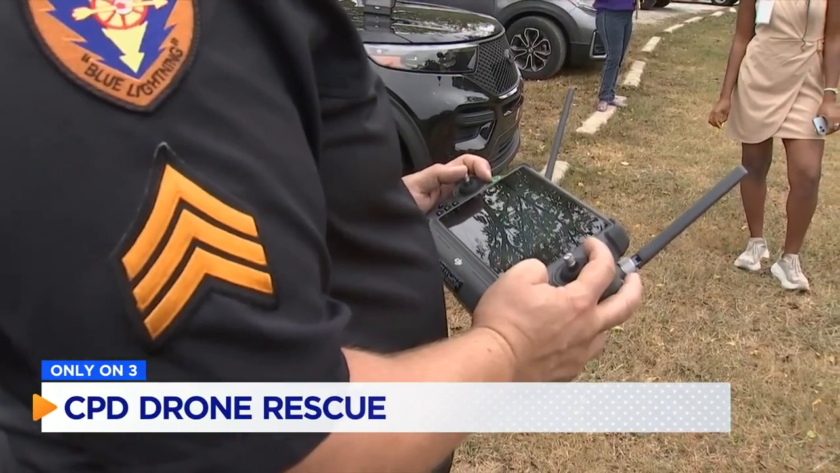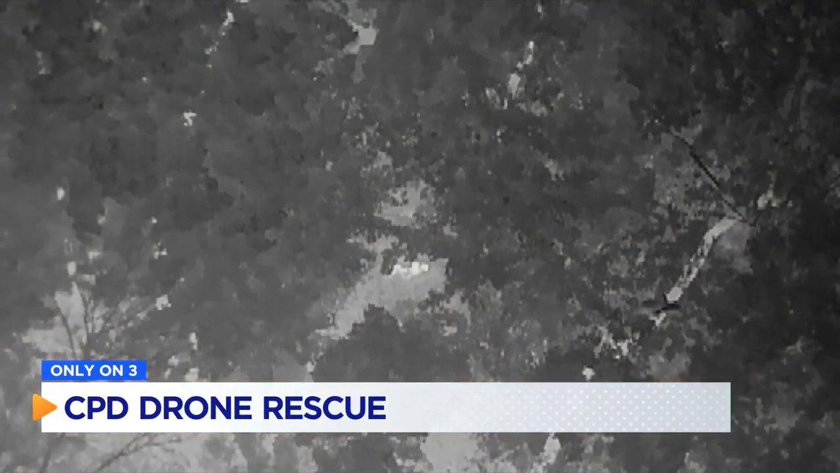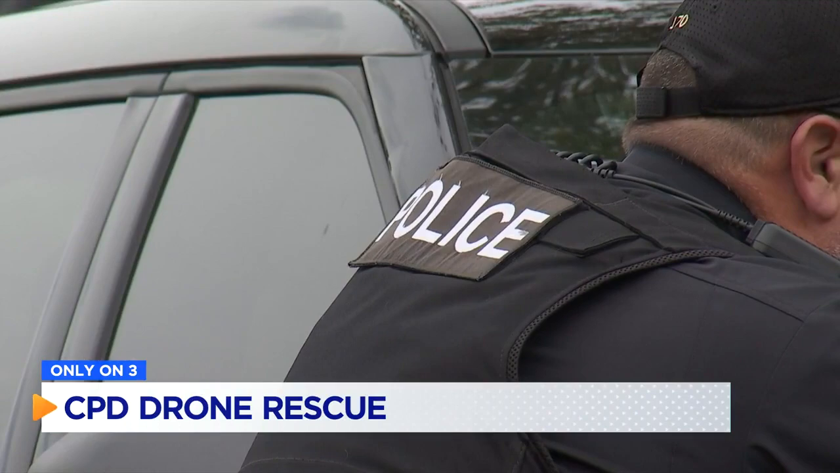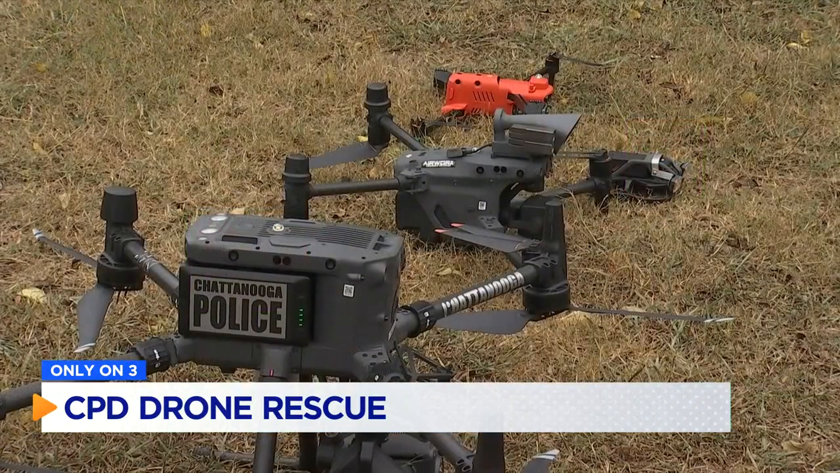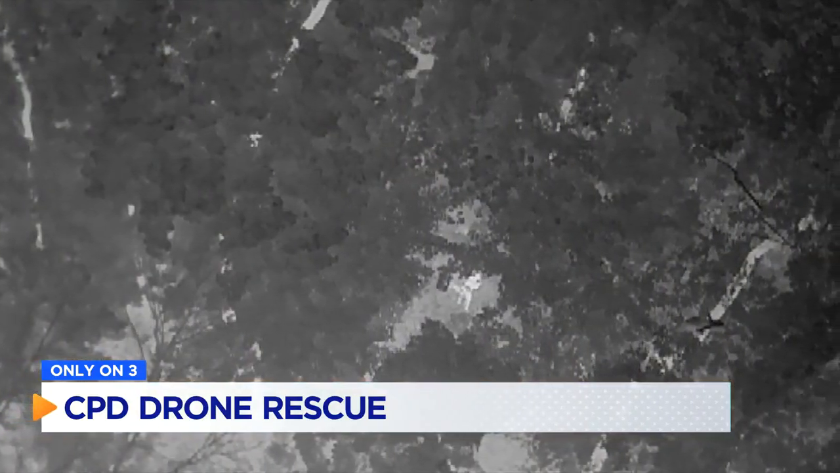The drone found a missing man living with Alzheimer's. He was spotted by a drone in a wooded area using thermal imaging. Police say he had been missing for 5 hours, approximately 200 yards from a nearby neighborhood. We can give the officers and the firefighters on the ground directions, even coordinates, and they can plug them into their phone and go straight to them. He was transported to a hospital with minor injuries.